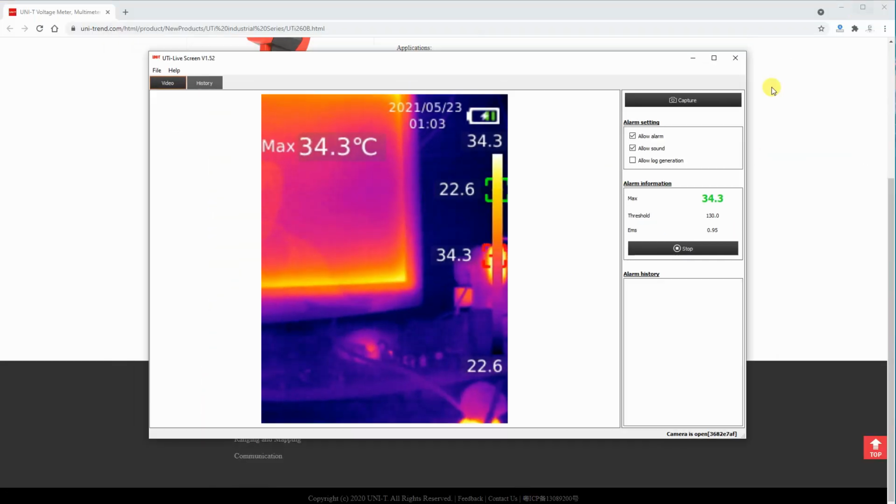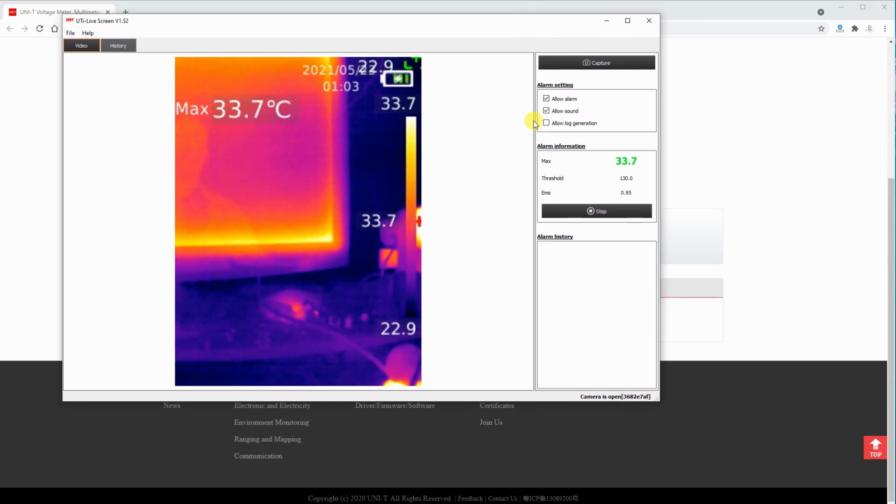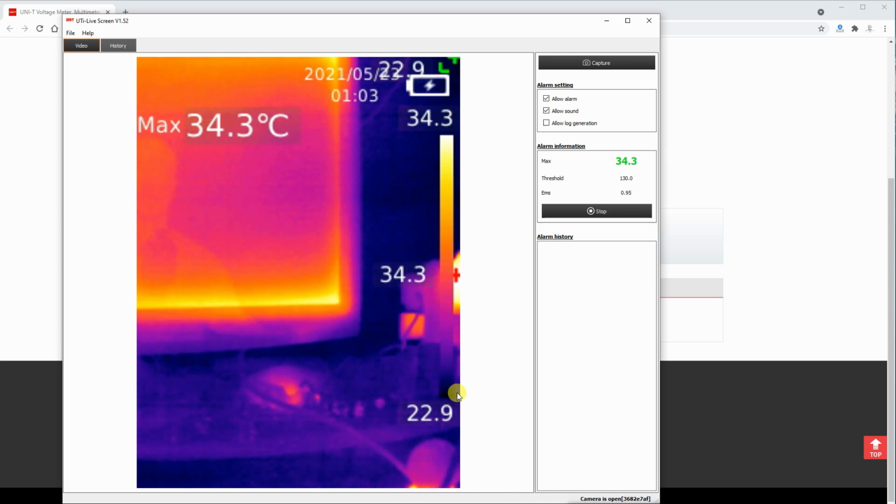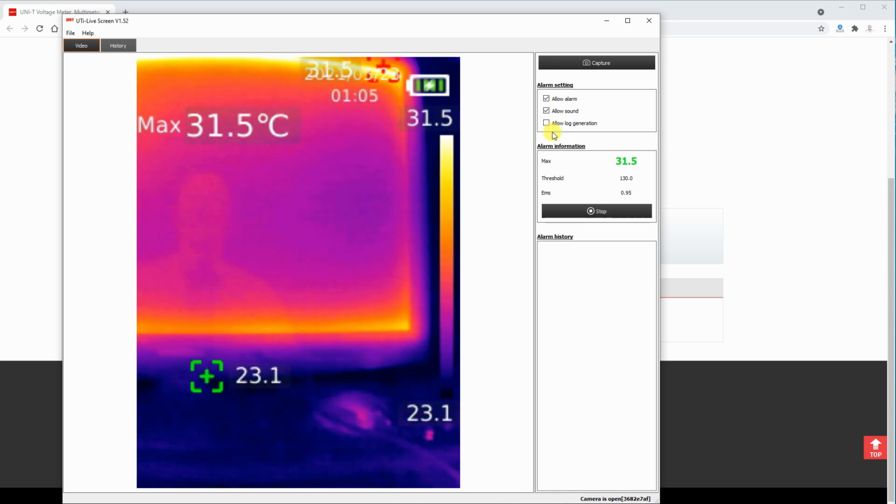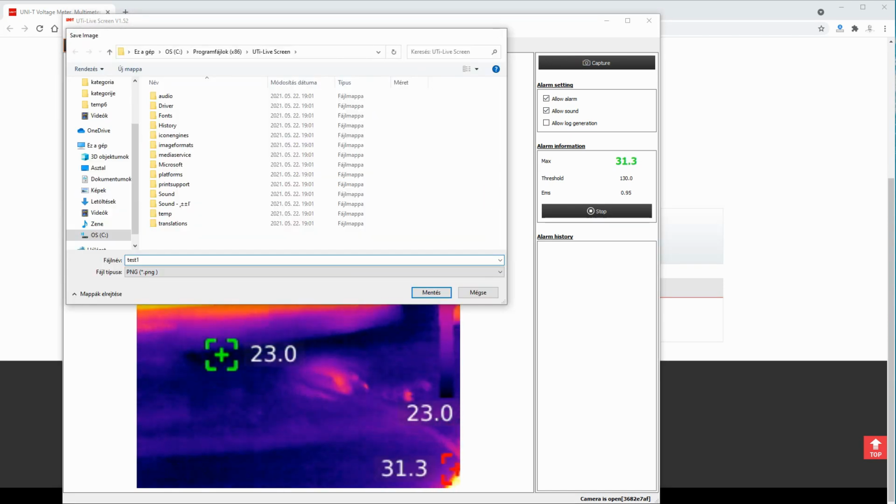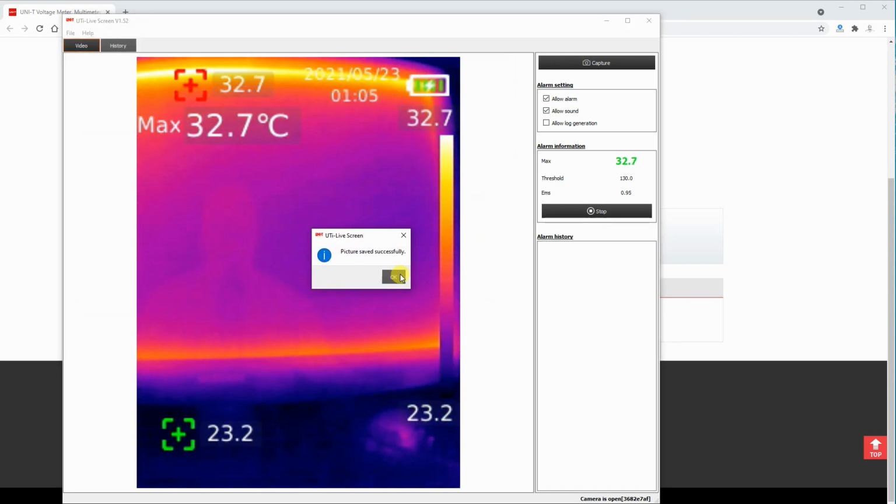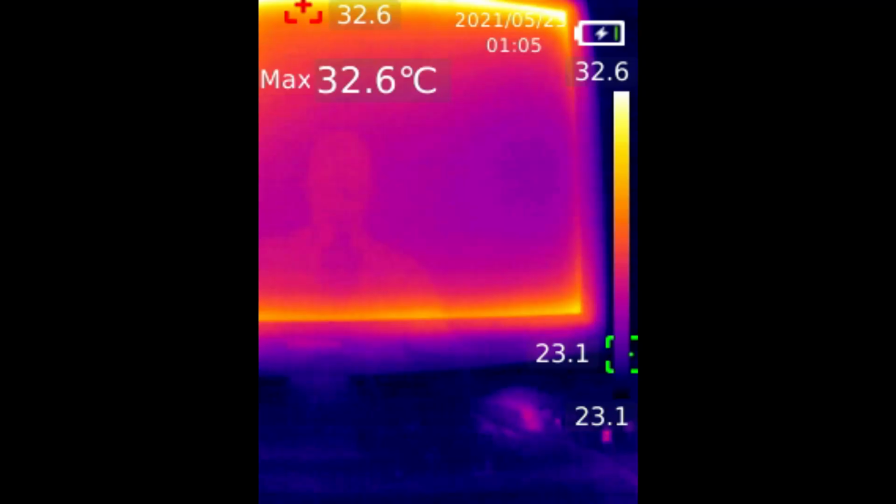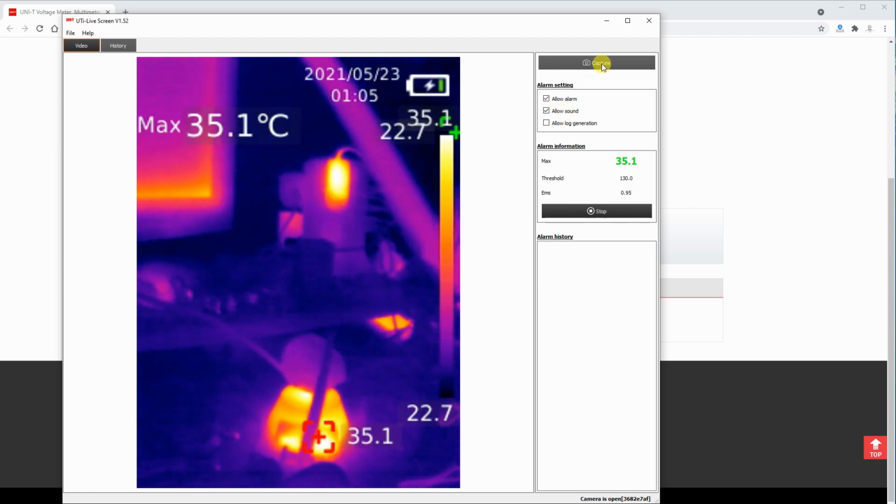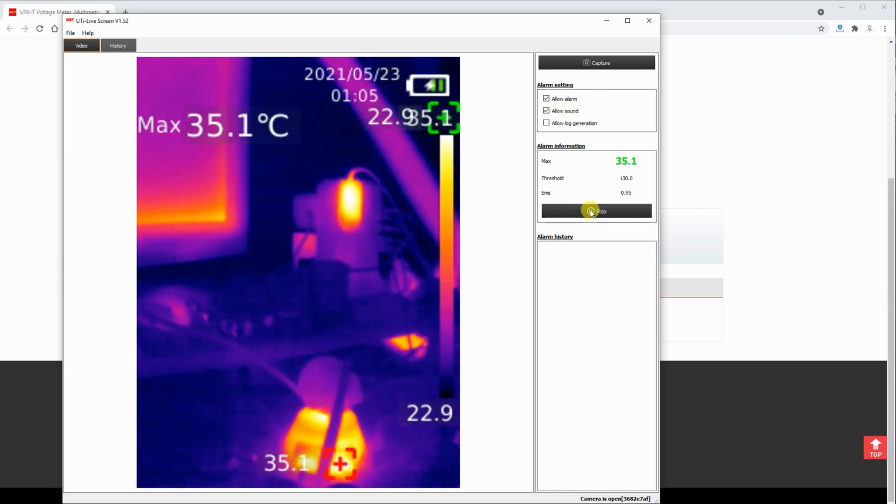This is a very simple application. I can only record the image, and unfortunately I cannot record the video directly inside the application. If I need a video, then I have to use some kind of screen recording program, as I usually do for recording my activity on the screen. And this is the recorded image. So for recording the video, probably I will stay with my mobile version I presented a few minutes ago.